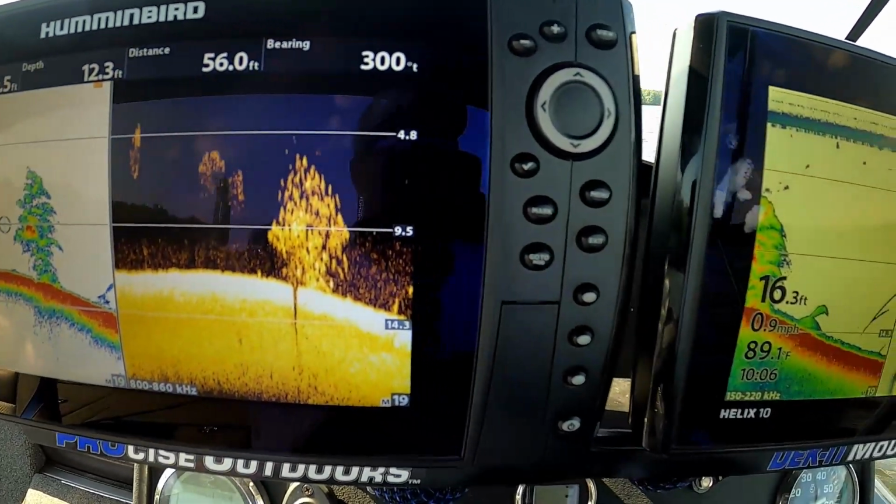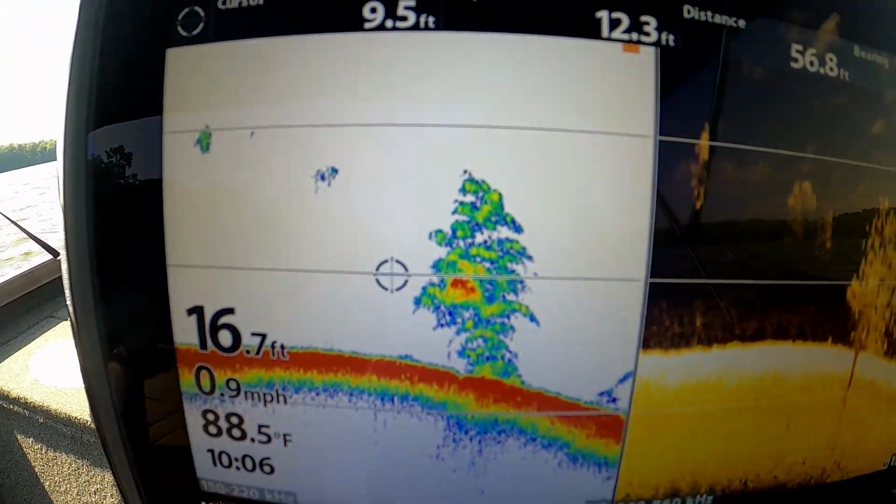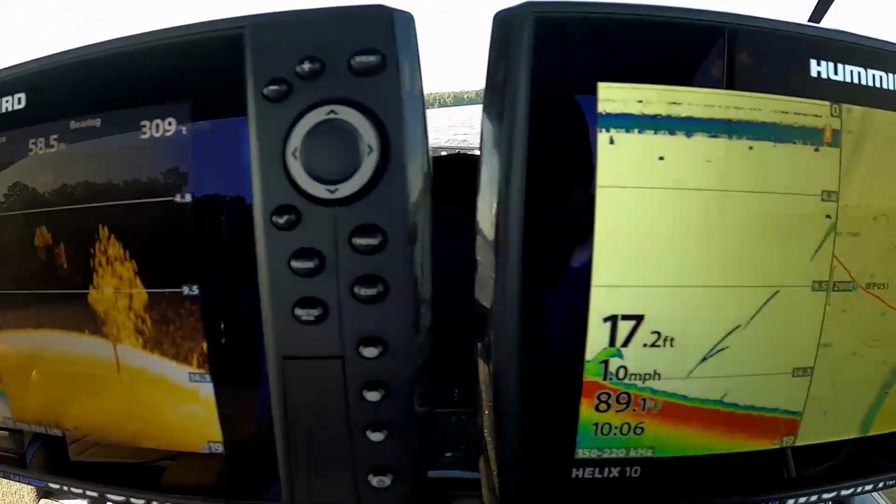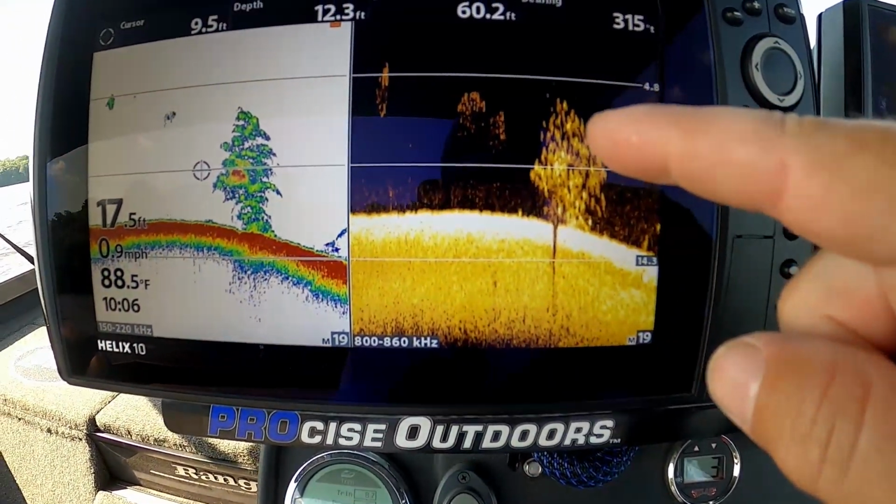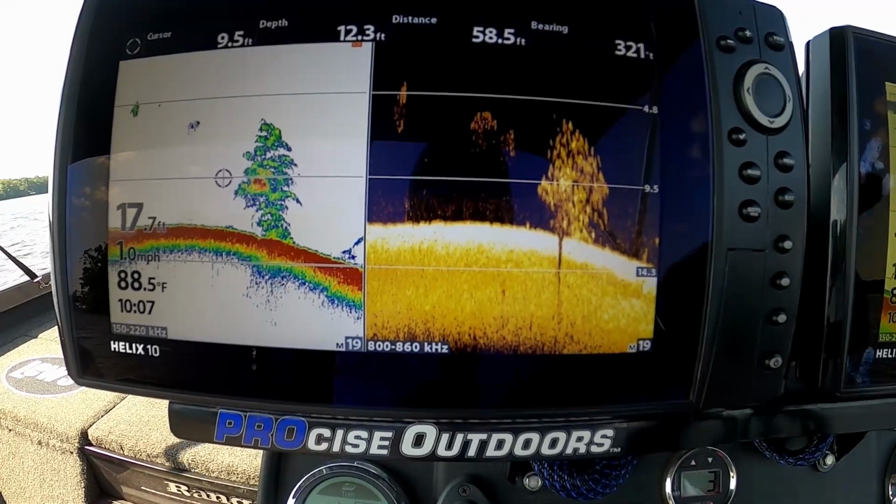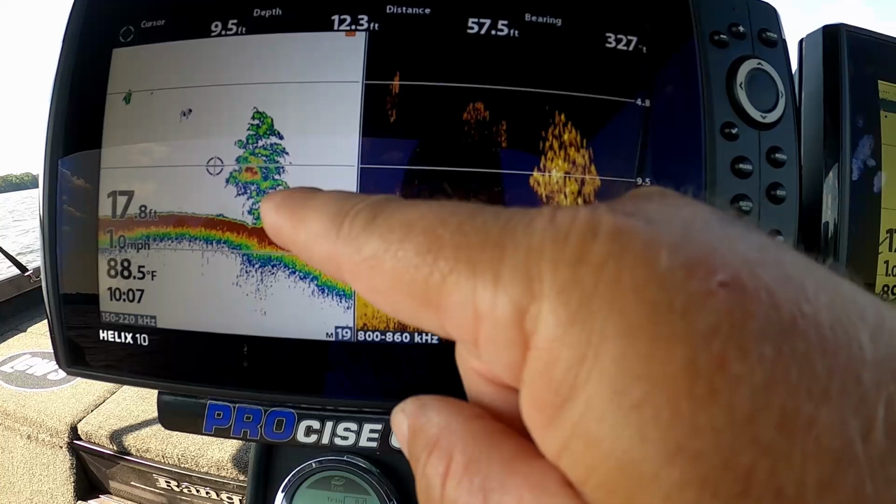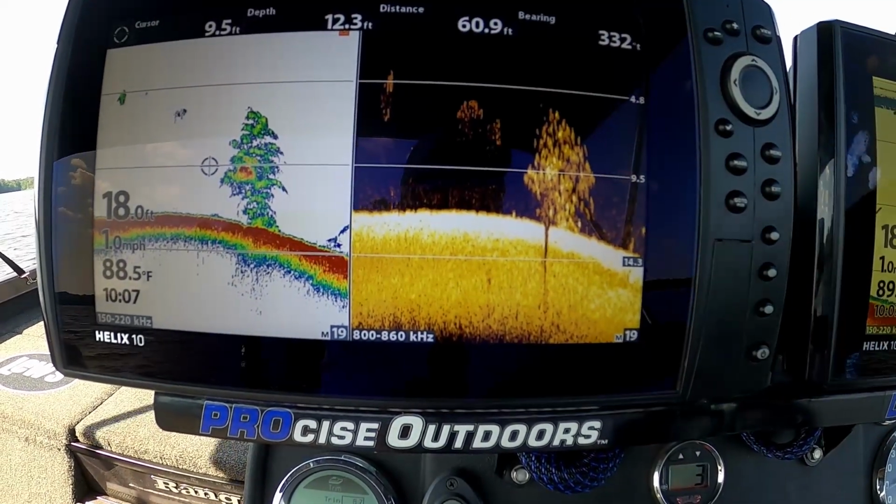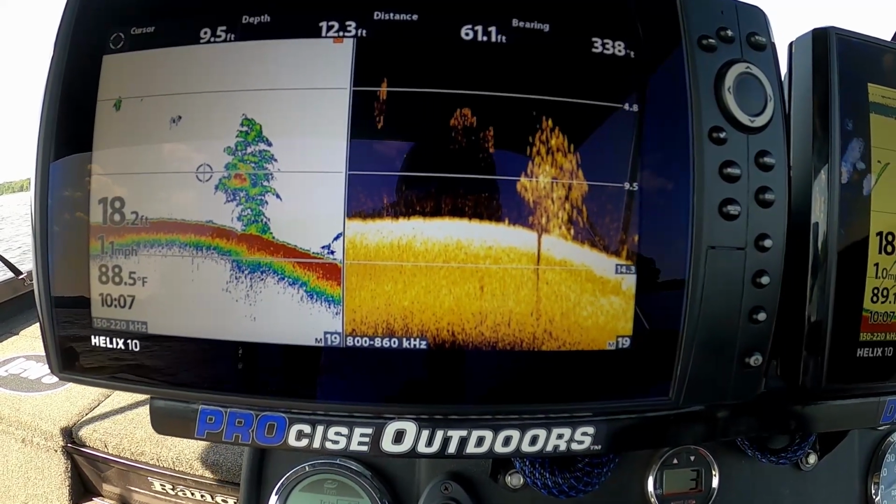And I noticed I've actually got 2D on both screens. This is a Gen 4 and this is a Gen 3, and I've noticed that even though I'm sharing the 2D and these two images off of my Gen 3, on this Gen 4 the 2D image looks different than it does on my Gen 3.